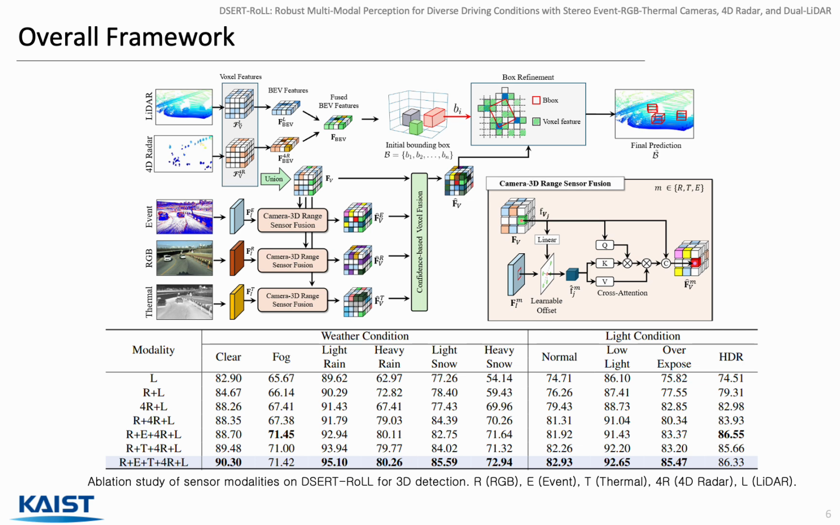The design is fully modular. Any modality can be added or removed. The ablation table at the bottom shows that as we add more modalities, performance improves across nearly every condition. Our full setup with all modalities achieves the best overall robustness.